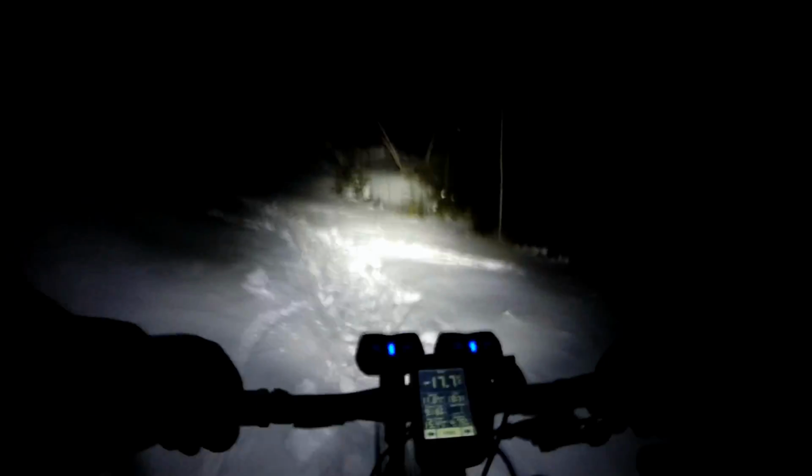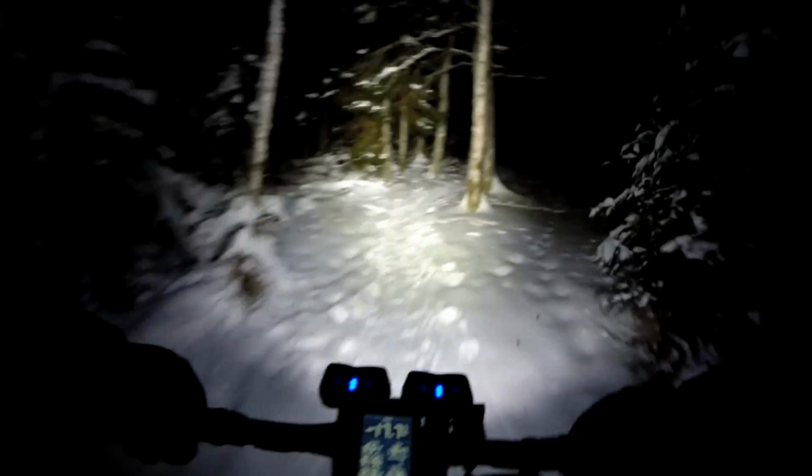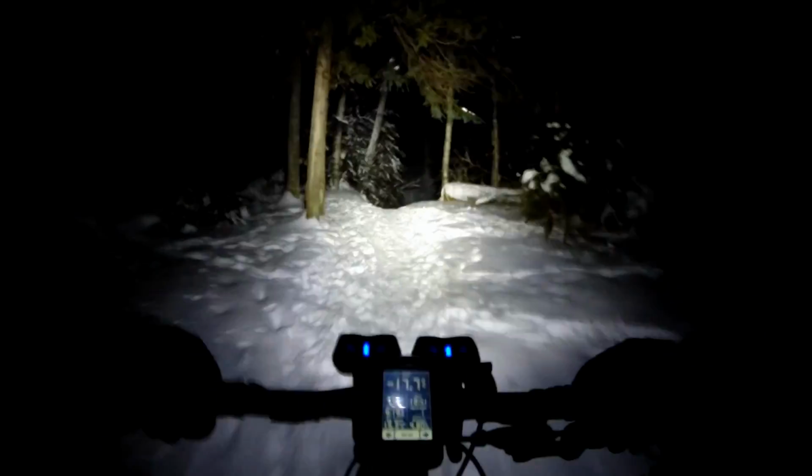But then at night it got so windy. Some sections at both places are beside big open spaces, so the wind blows snow onto the trail. If you're a fat biker who's dealt with lots of experience, wind-blown snow drifts are one of the most difficult things to ride through.